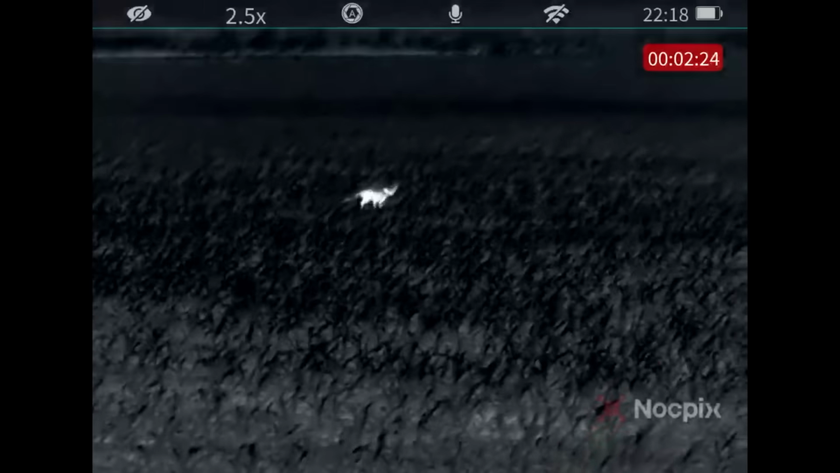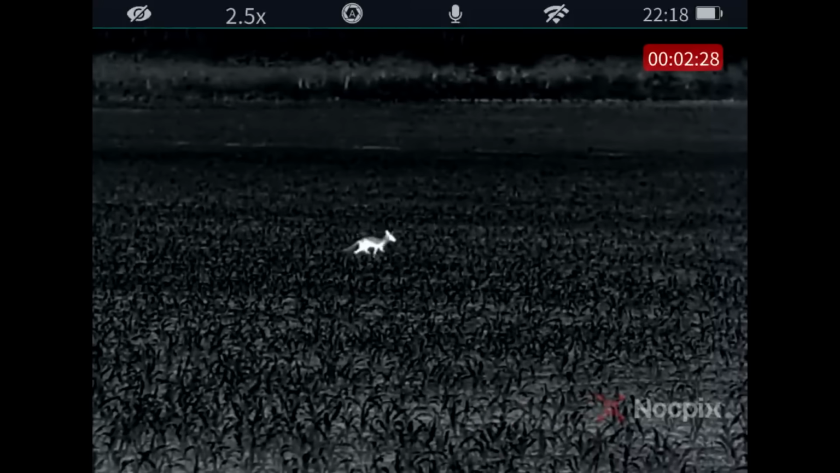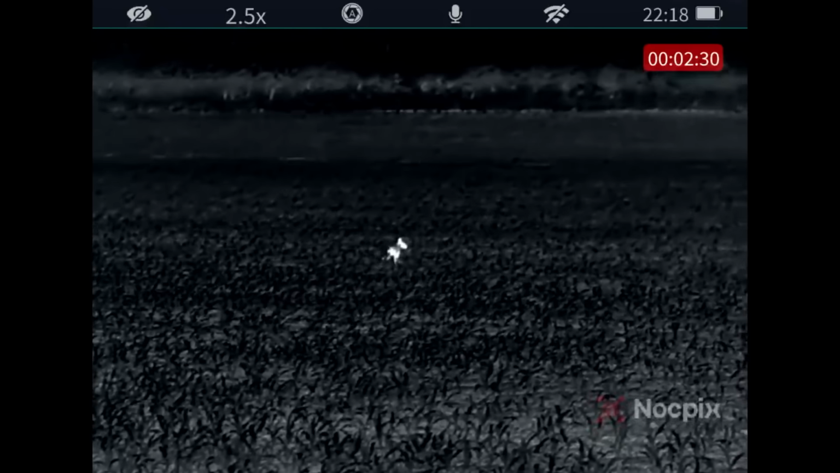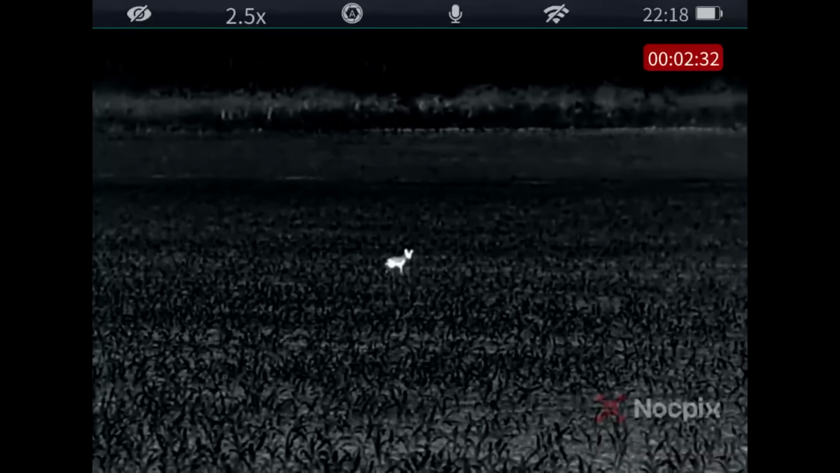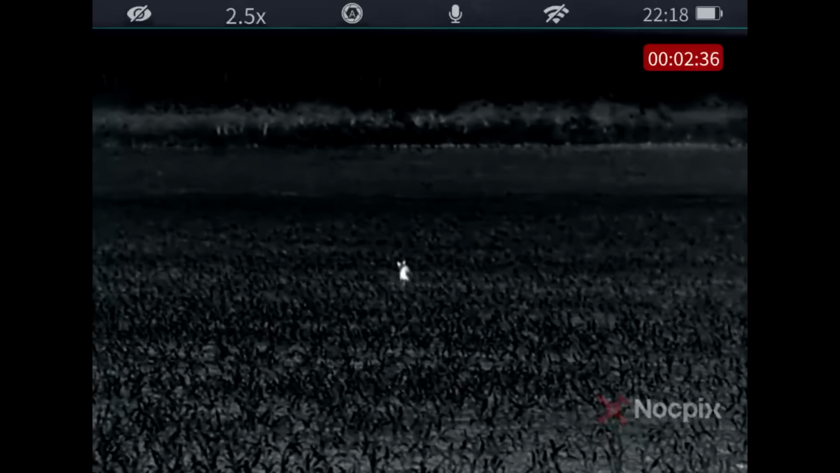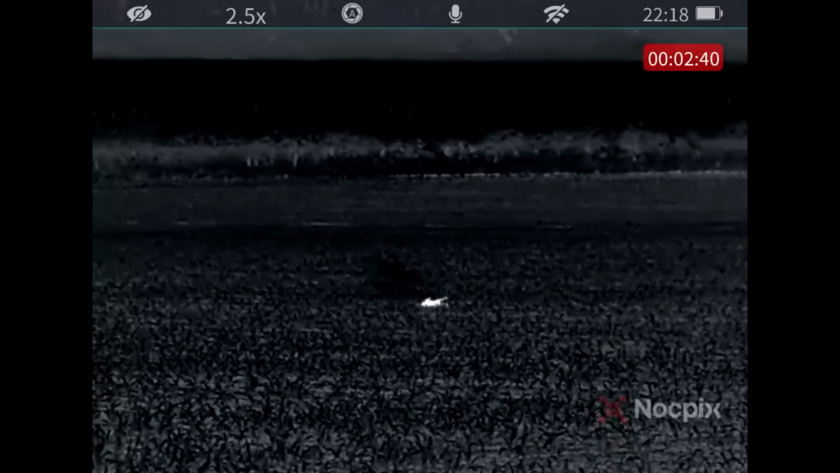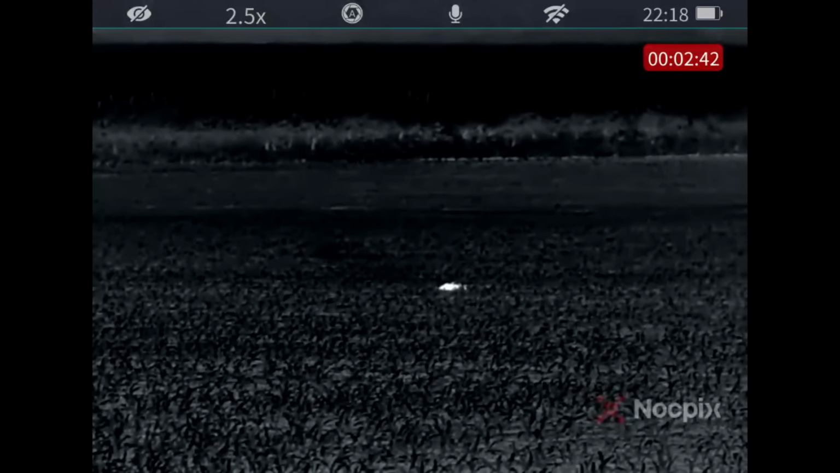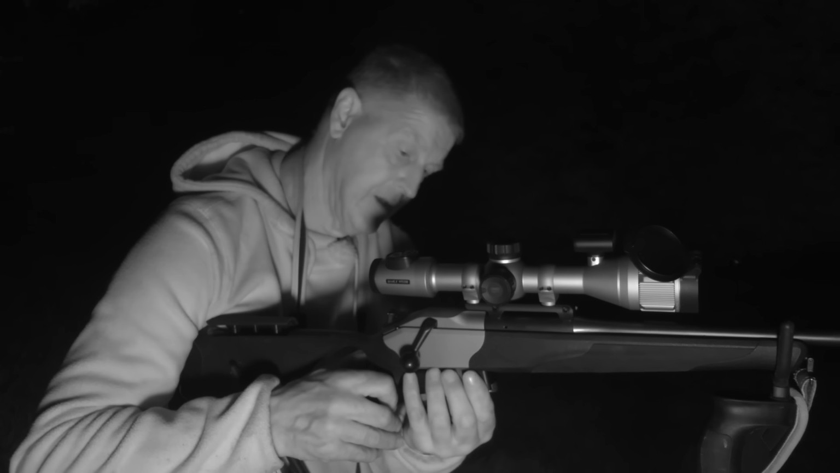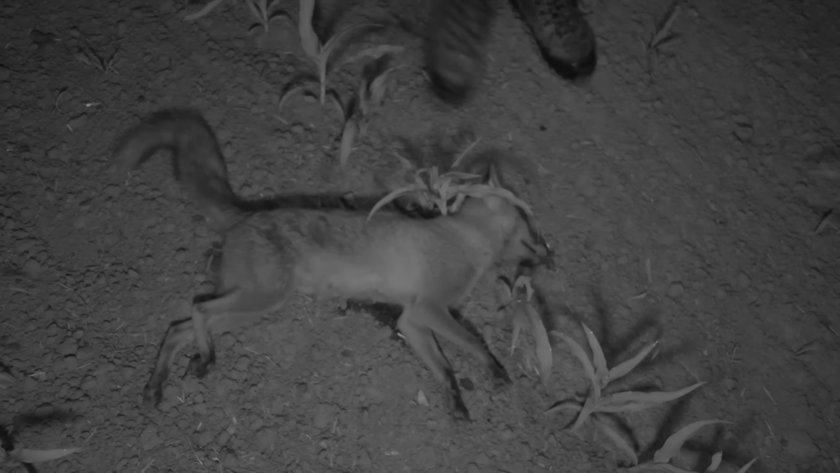Anyway, so it ran down across there and it stopped. Just going to squeeze and it trotted off again. And just as I was going to squeeze again, it did it again, and then it stopped. I thought, I've got to give it. If that stops again, it's getting it. I'm impressed with the scope, I'll give it that. Whoever gets that, they're going to have some fun with that, I can tell you.